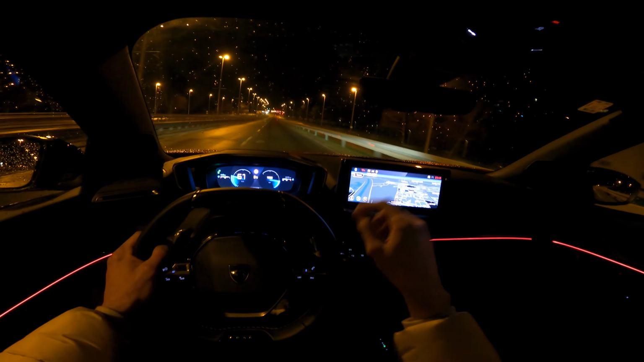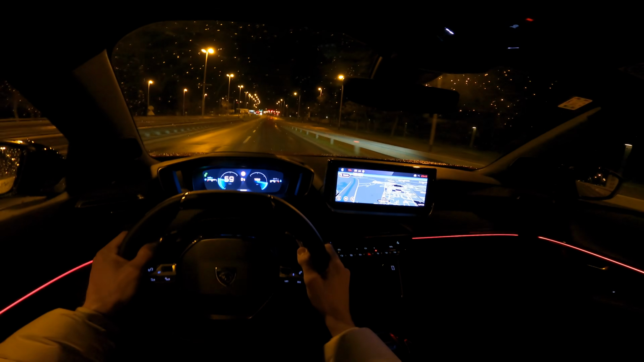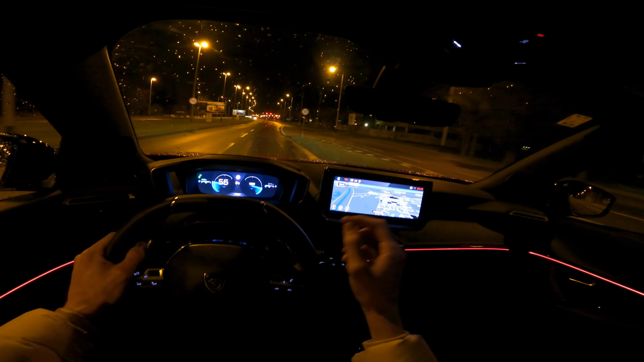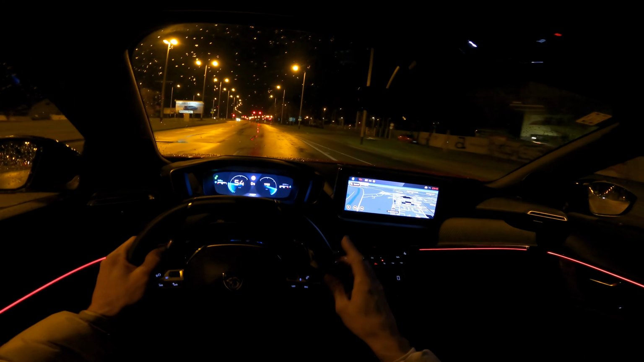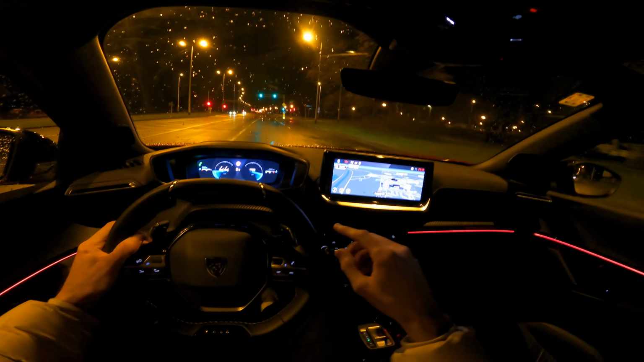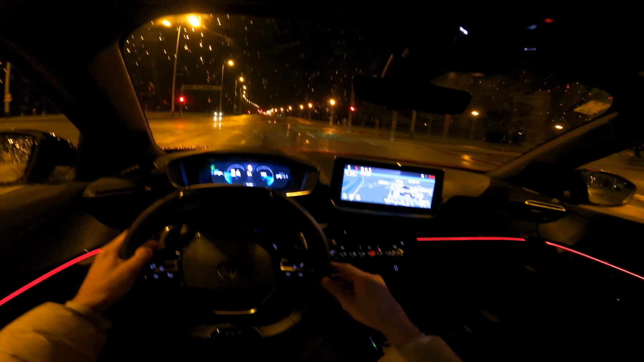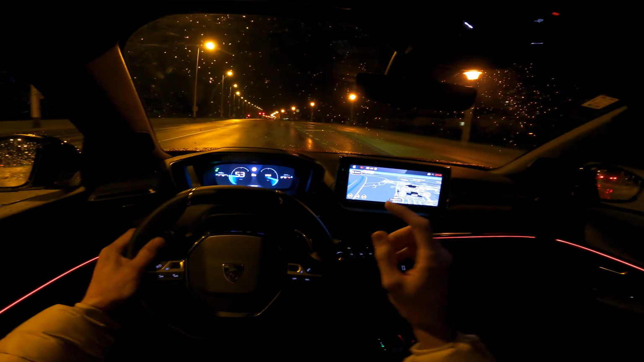And I've driven the pre-facelift, but the electric version, and as far as memory serves me, it was a very comfortable car. But I've got to say I preferred the smoother and quieter ride of the electric version. Now, just a little note for the regular audience: the new electric version has an upgraded electric motor, more horsepower and slightly bigger range.